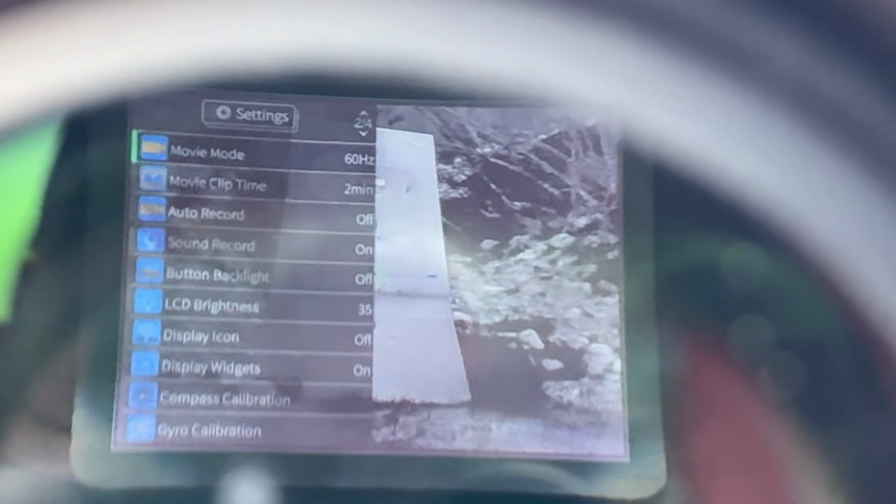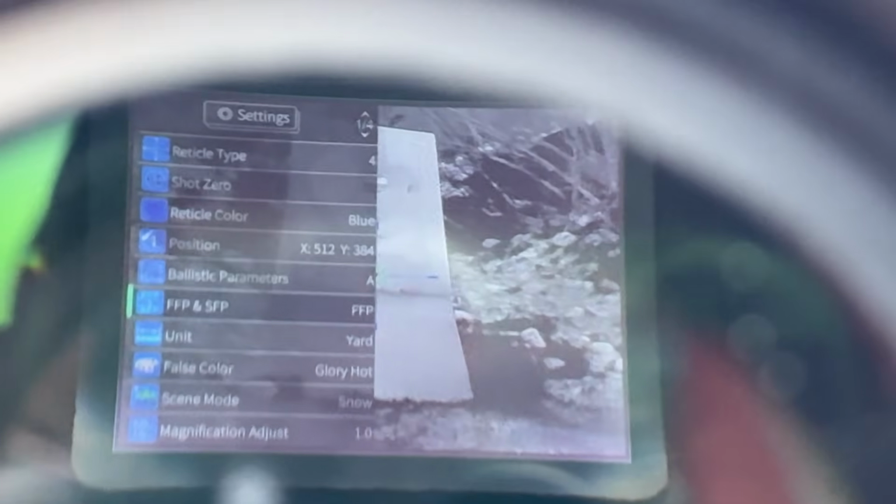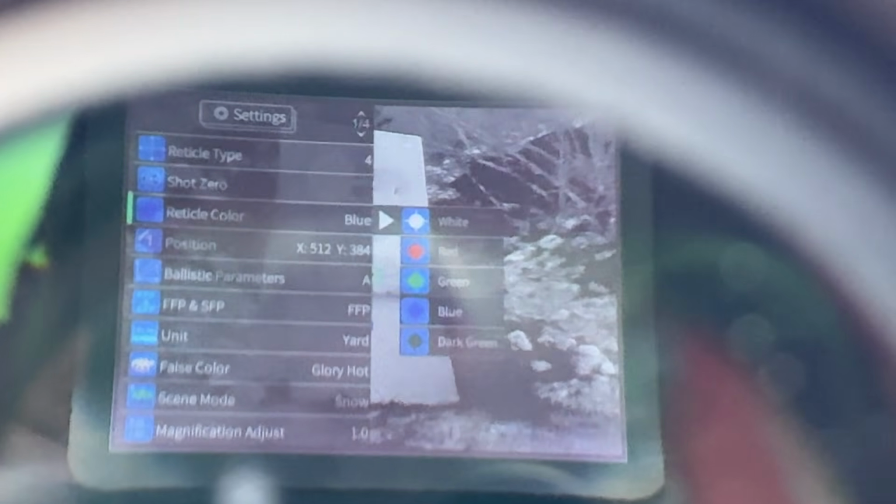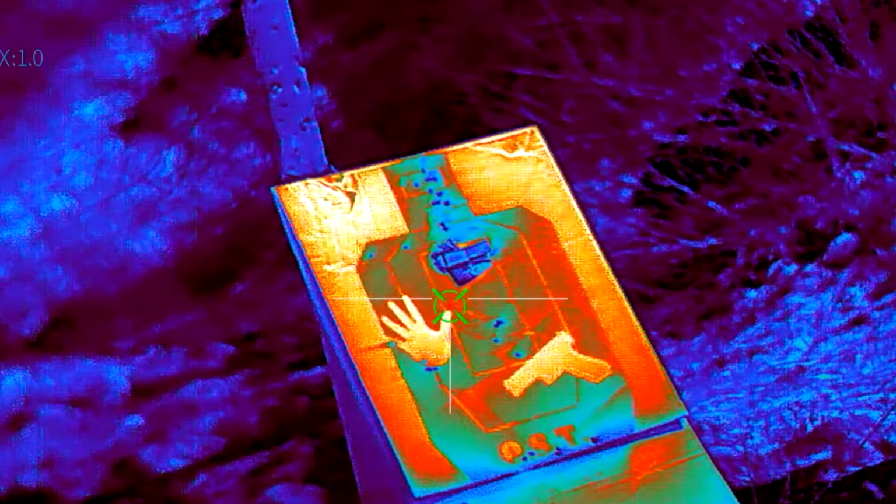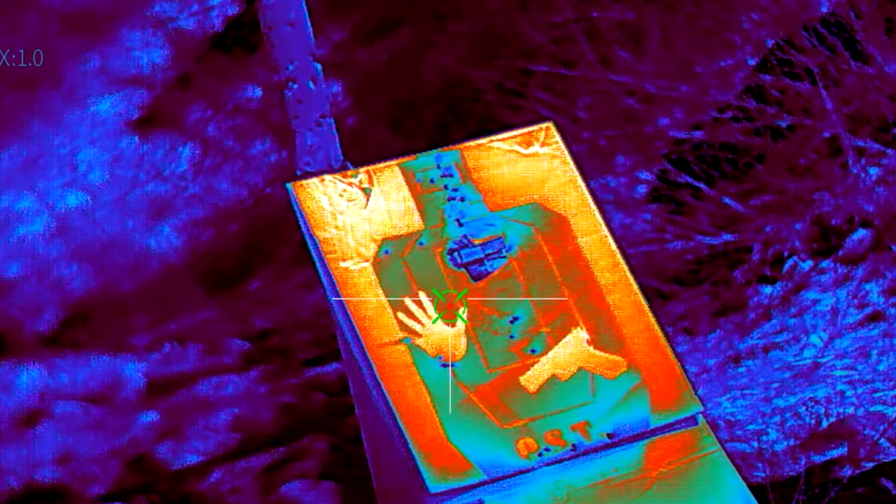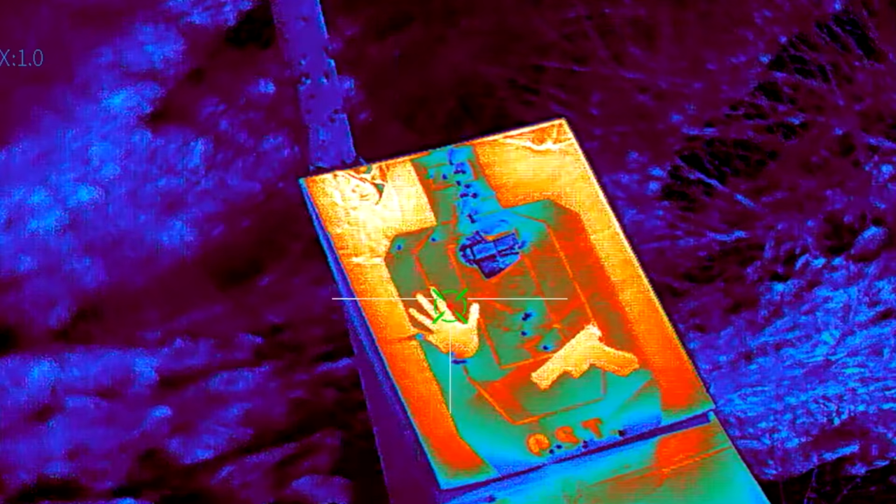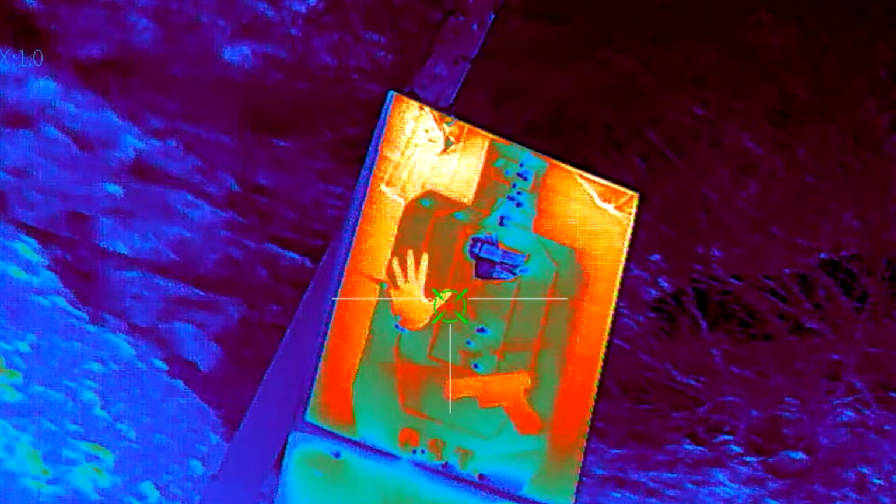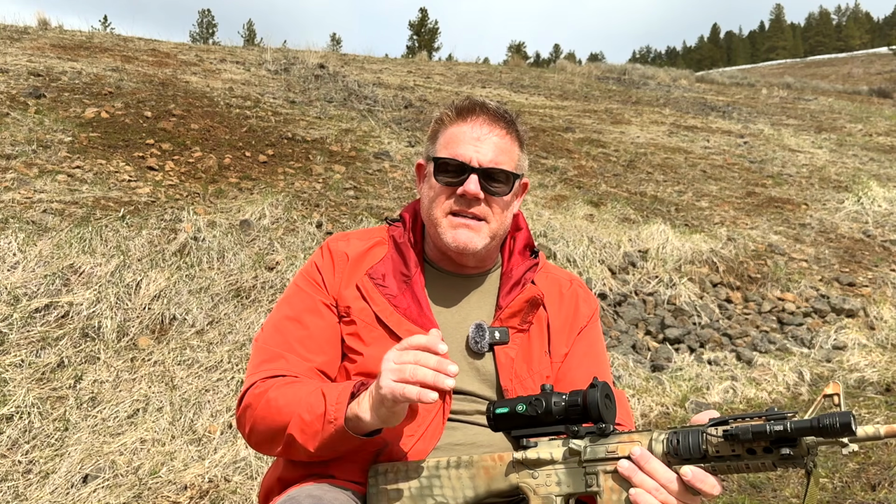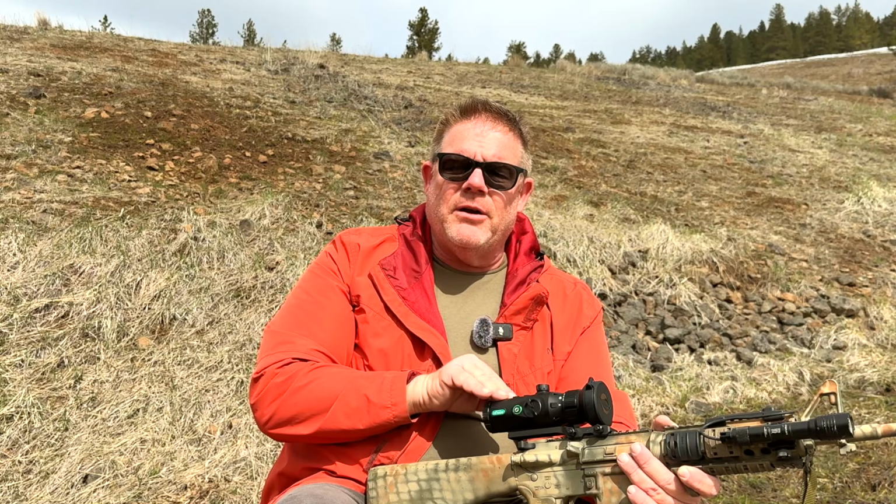Inside the menu of the MT1000, you're going to find the option for 7 different reticles. Now, I have this currently set on sort of a German crosshair reticle, sort of the T-shaped reticle. I just found it easier to see the rest of my picture. And once you've selected one of 7 different reticles, you can also select different colors for your reticle. You've got your choice of a white reticle, you've got a red, green, blue, and then even a dark green. And I kind of wish they had a yellow reticle in here. I usually find that one easiest to see through these scopes. That makes finding that reticle pretty easy, no matter which of the thermal options you have selected.